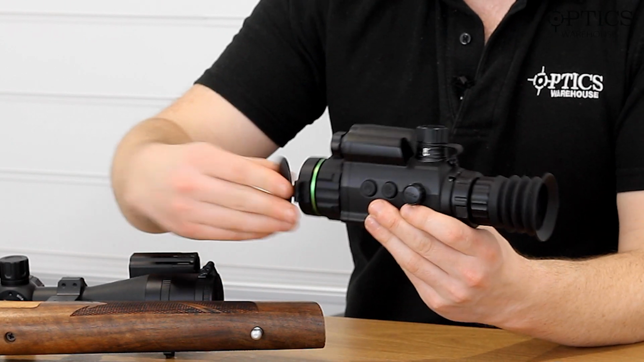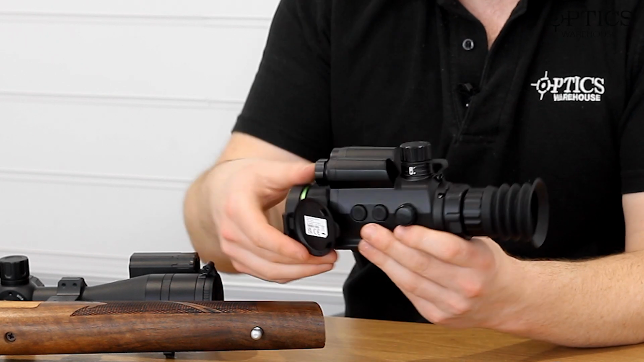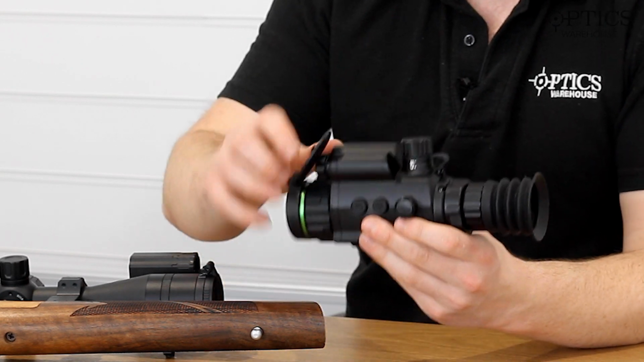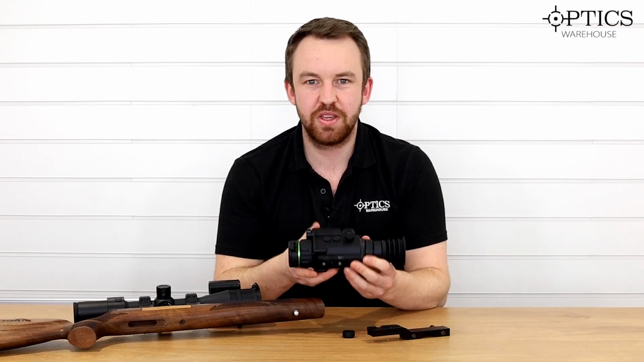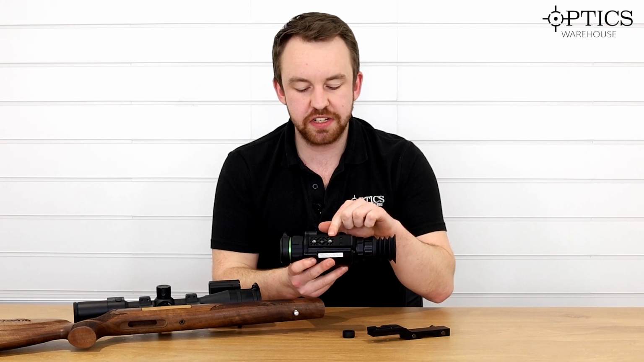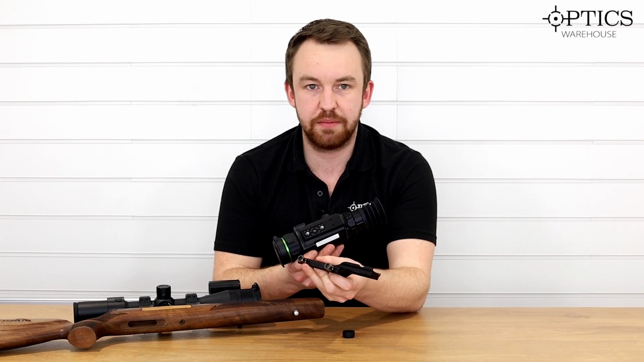There's a flip-up cap on the side. Remember when you're using the IR and LRF to flip it away to the side so it doesn't interfere, because if you have it there, you're not going to be able to see anything. It also protects against dust and bits and pieces that come in. Two screws on the bottom, as you can see there, and that works with the standard HIKMICRO rail system.